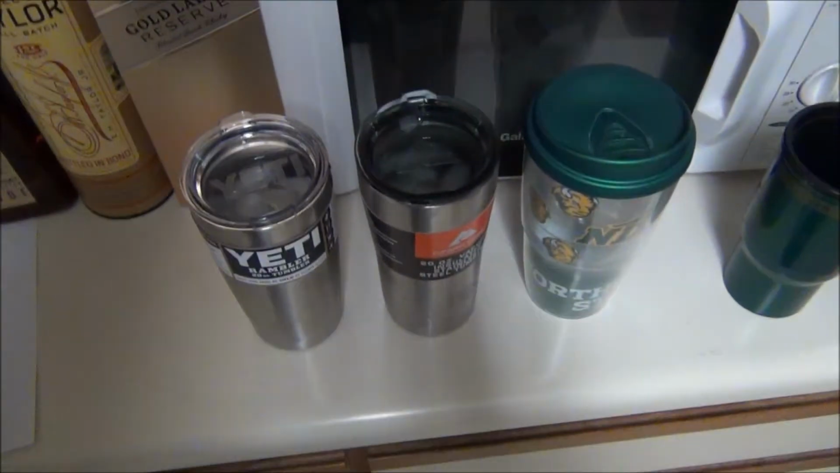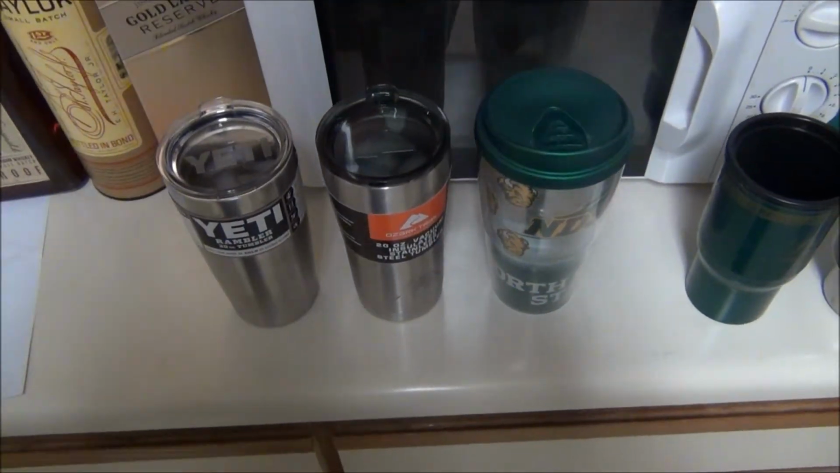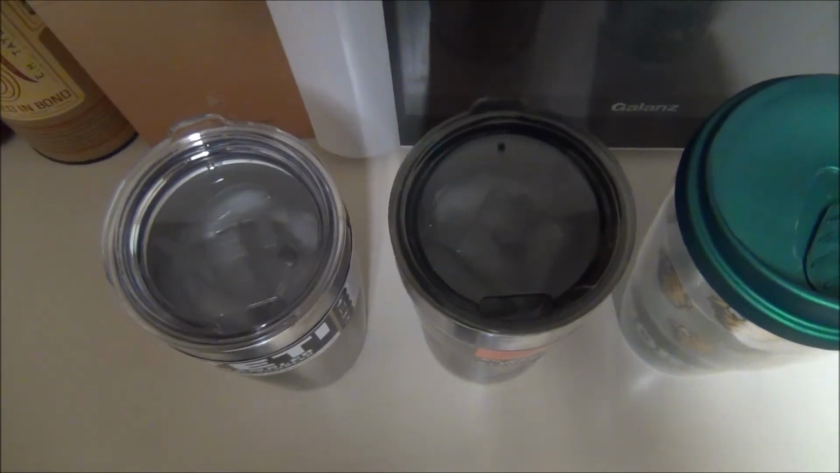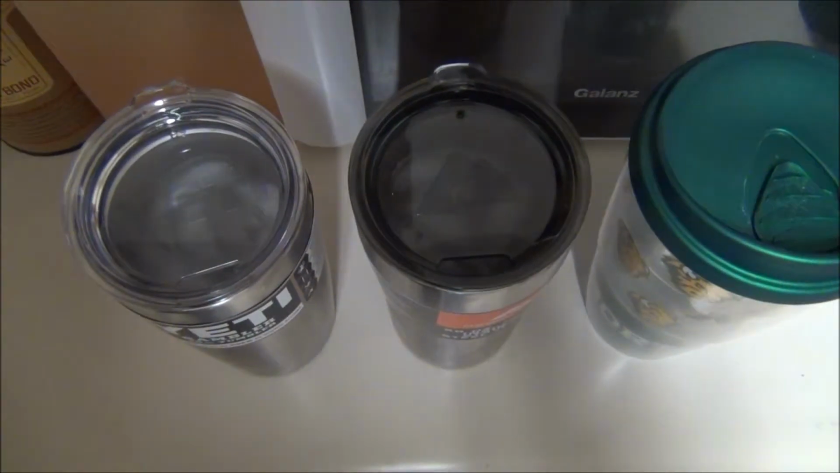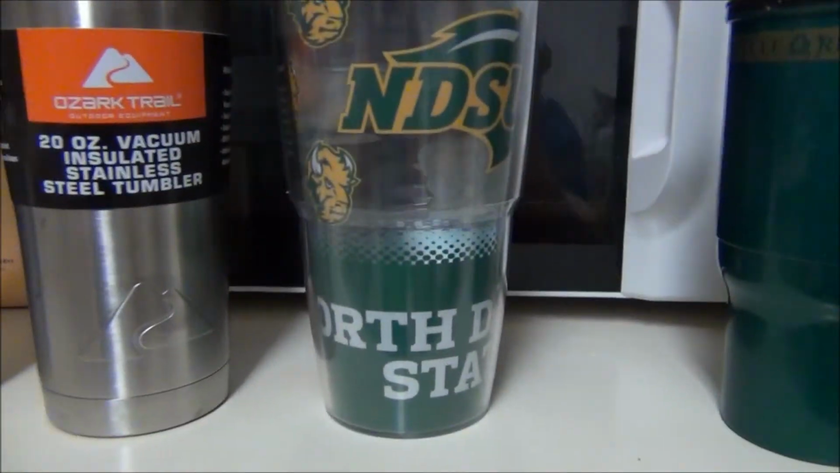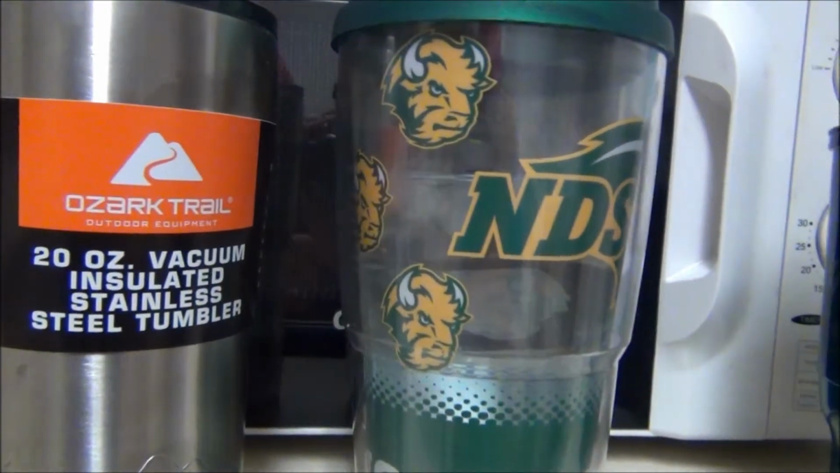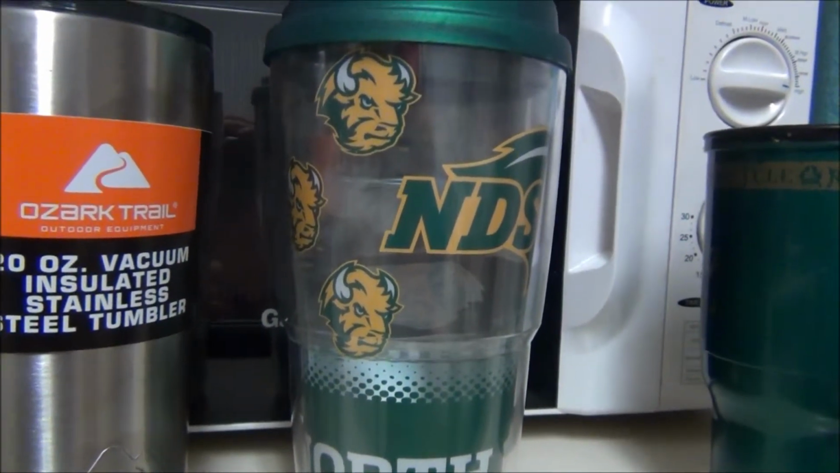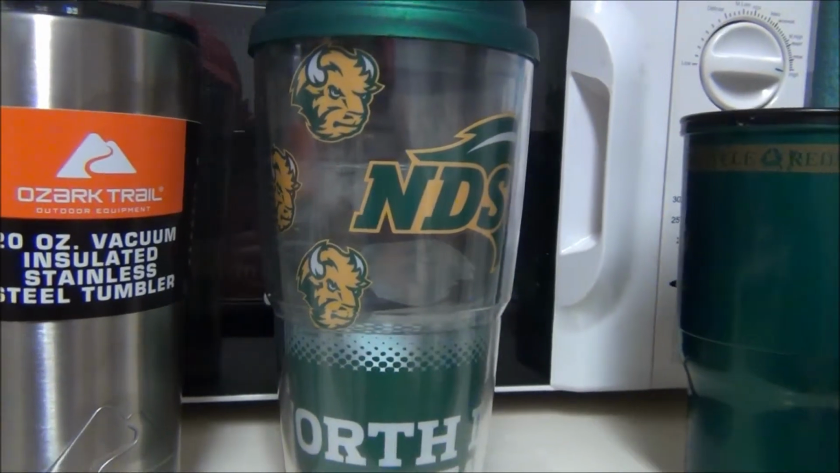Okay, and we're about 3 hours into the competition. You can see both the Ozark Trail and the Yeti seem to have roughly the same amount of ice remaining. The clear wall tumbler still has some, which is better than the other cups did, but it definitely has less than the other two.